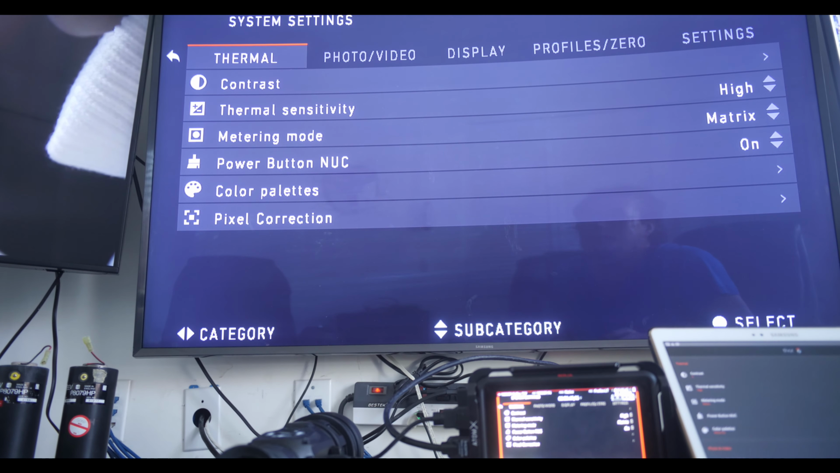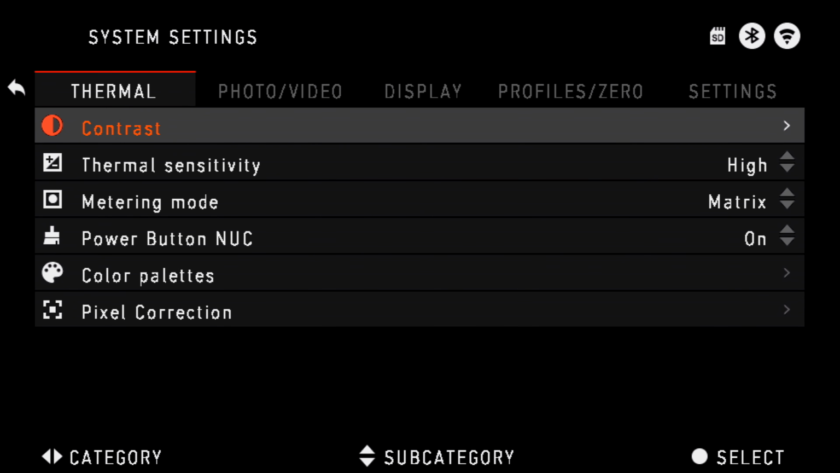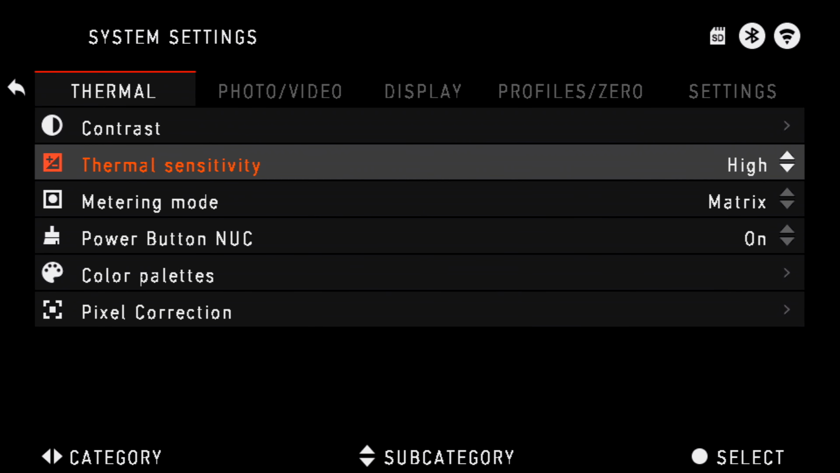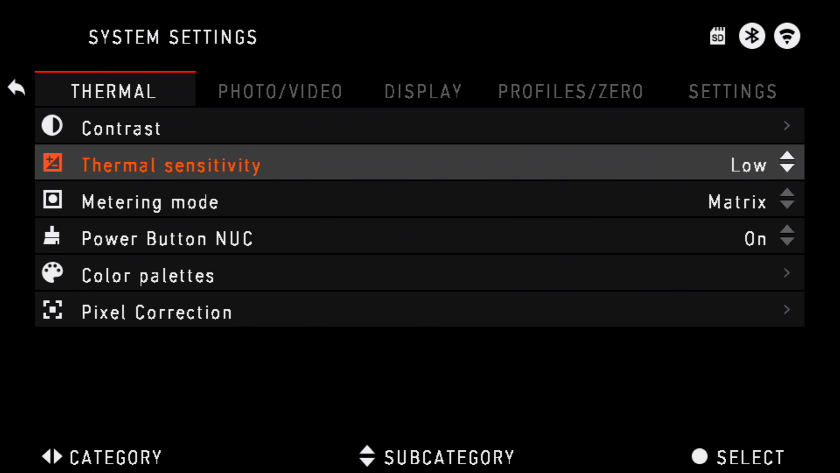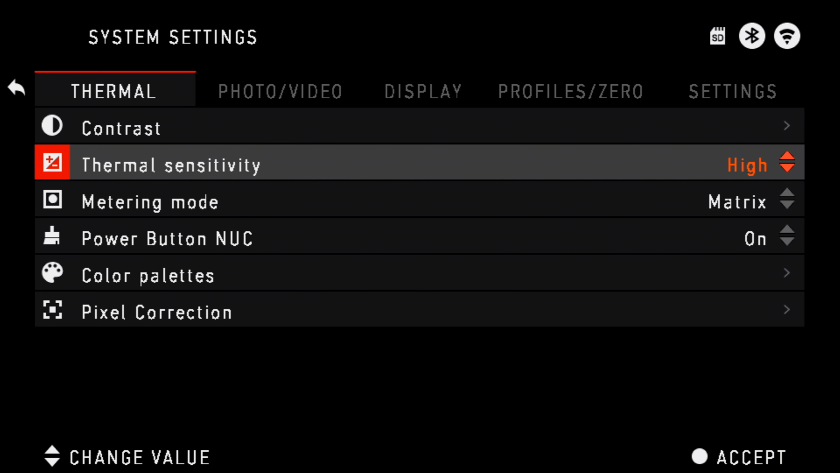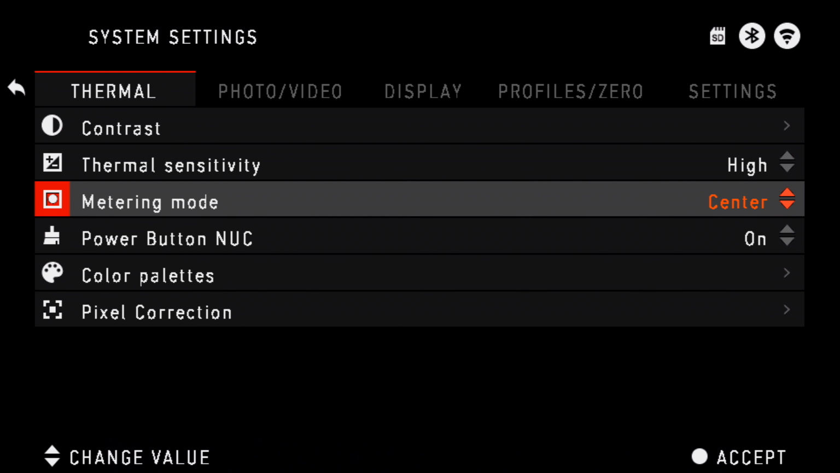So you have thermal, and you have your contrast here, your thermal sensitivity, which could be high, medium, low. Don't know exactly what it does. Metering mode is, where do you want the thermo to look? Do you want it to look in the center? If I have it in this mode, it'll only look in the center.